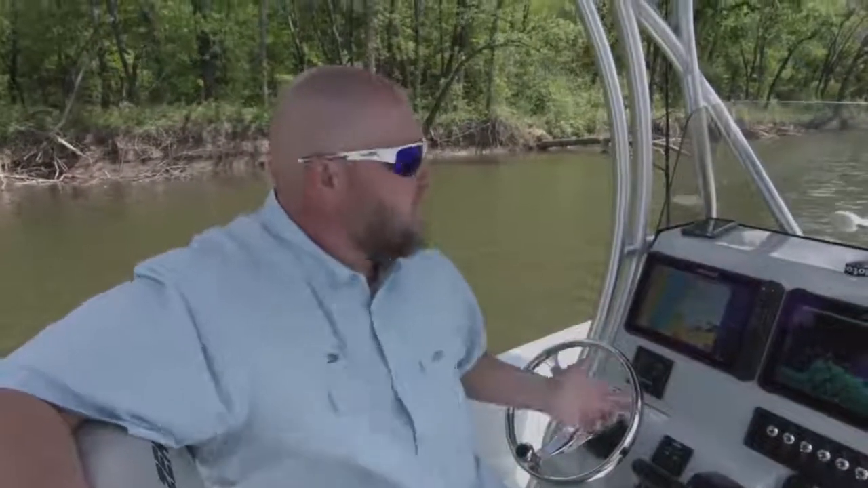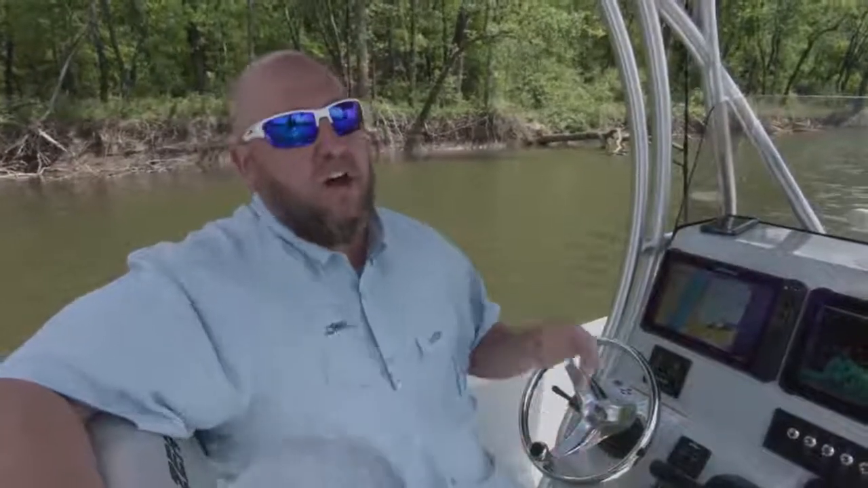So those are some of the basic features of the Active Imaging DownScan on these new HDS Live units. Don't forget, you can also use the Active Imaging DownScan on an HDS Carbon unit and also on the Elite TI2 units. So again, those are some basics. Get out there on the water, use it how you want to use it, decide what you like.